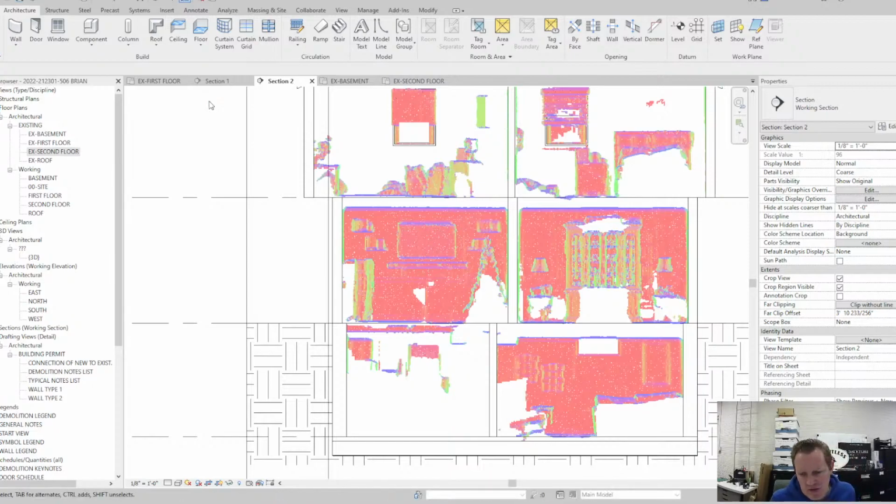I just wanted to go over that and show a little bit of working with a point cloud. So that was about that.